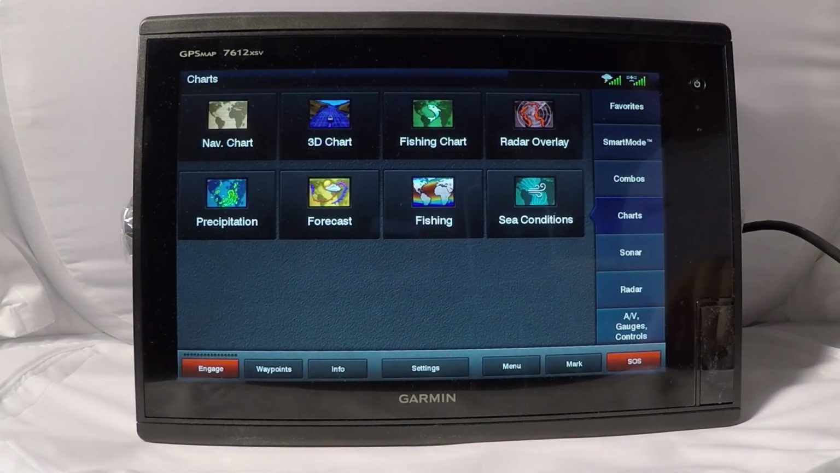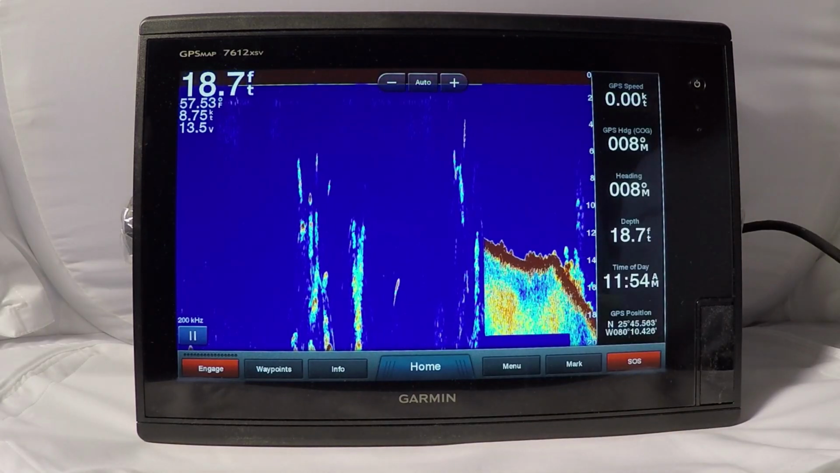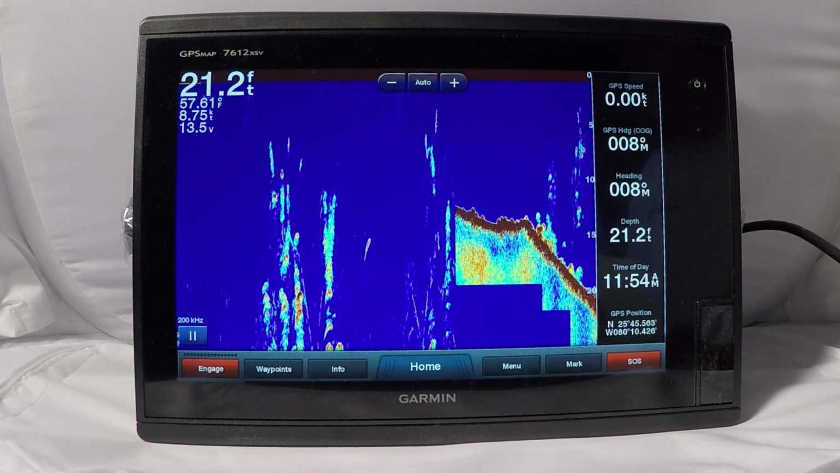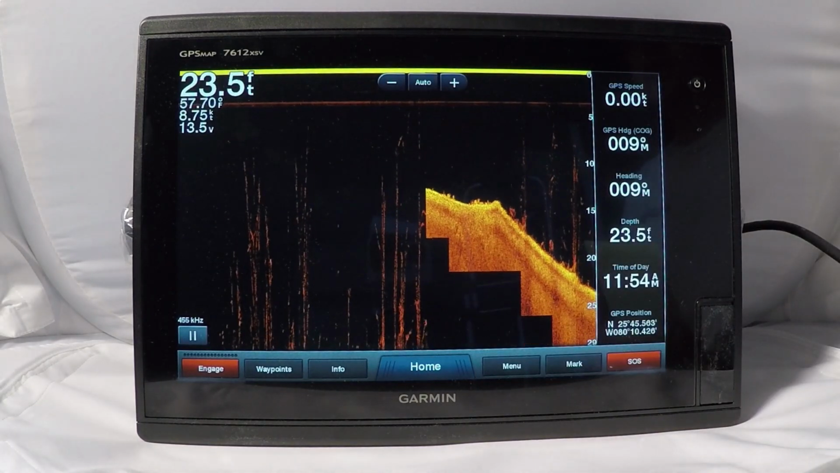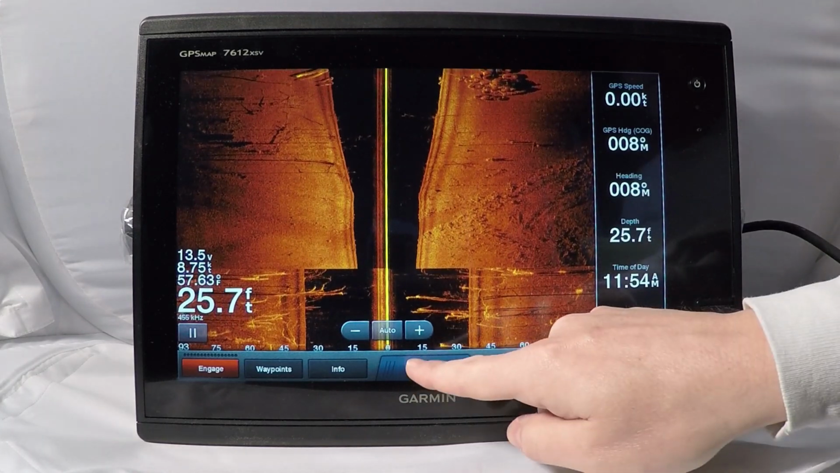Hit the home button. Next, we're going to go to the sonar menu, and here's your sonar page where you're going to have your different sonar technologies. You have your traditional, where you'll see your traditional dual frequency setup, or your chirp, your DownVu, which is your DownVu imaging, your SideVu, again your SideVu imaging, and also split zoom and split frequency. So if you hit traditional, this is where you're going to see either your 50 or your 200 kilohertz display, or if you have a chirp, your high, low, or medium frequency. If we hit home, go back to the DownVu, there's your full screen DownVu setup, and hit SideVu, and there's your full screen SideVu setup.